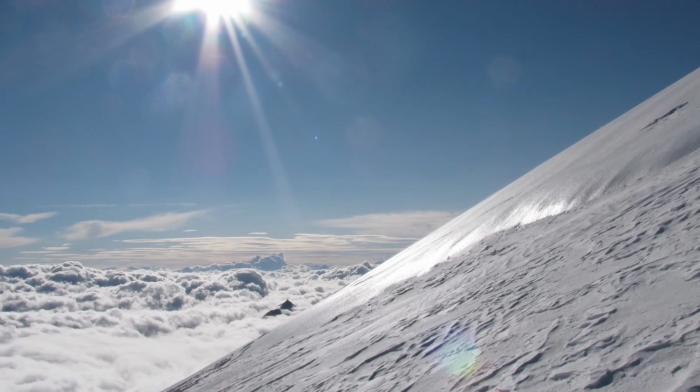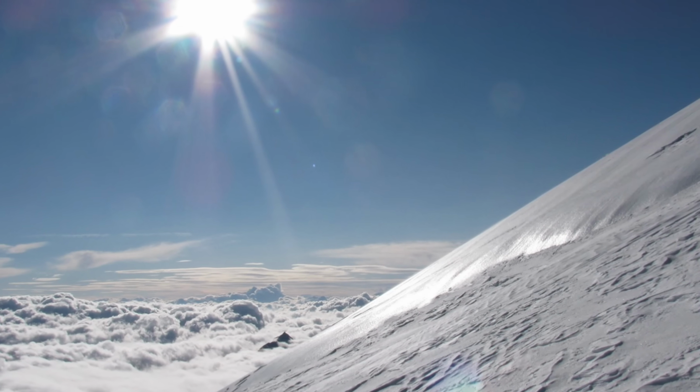Also, we have to keep in mind that the slope is super steep as well. So how is this creature moving so easily? It must be something extremely strong and agile. Many began to speculate Bigfoot.